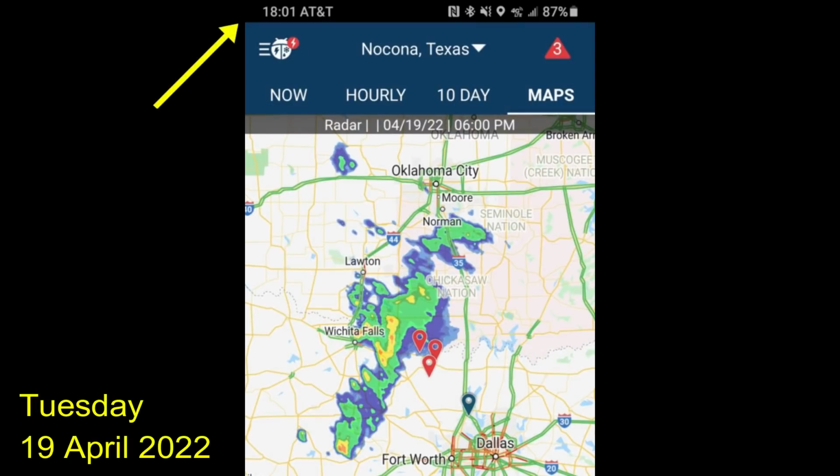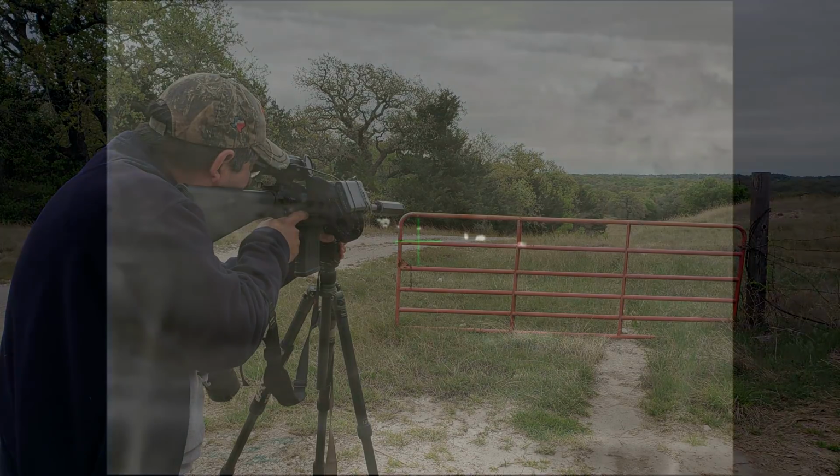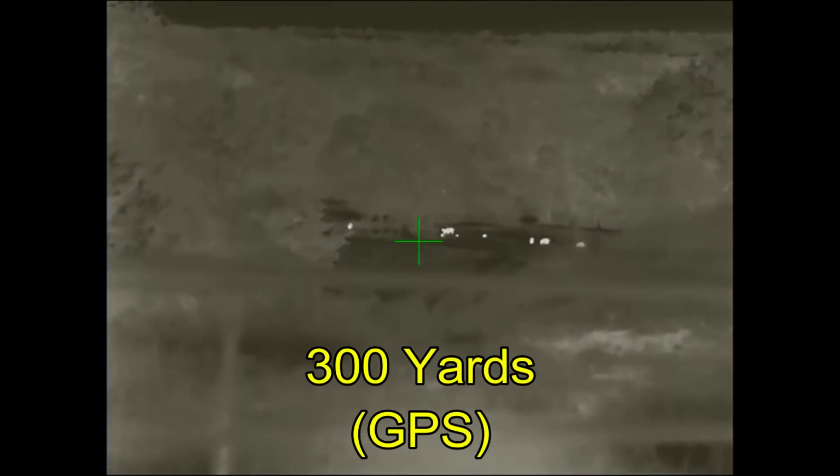Alright, Tuesday night found Ben and I headed up to North Texas with the threat of rain coming in. We got a tour of the back portion of our property that we hadn't hunted previously, and we spotted some hogs, and we've come back to the same area, and Ben is set up here on the top of the hill overlooking the cattle gate, had hogs down in the low area. Now these are daylight hogs,